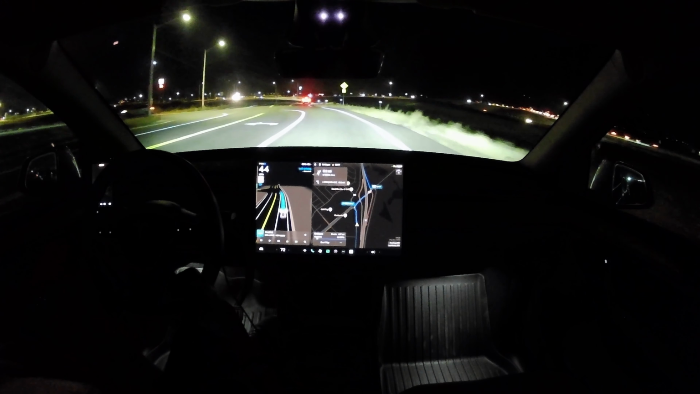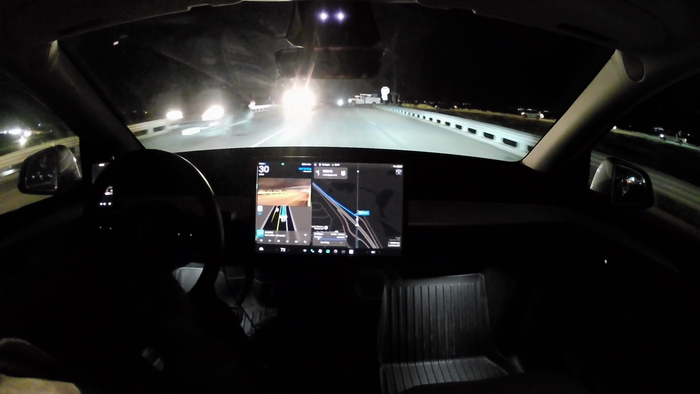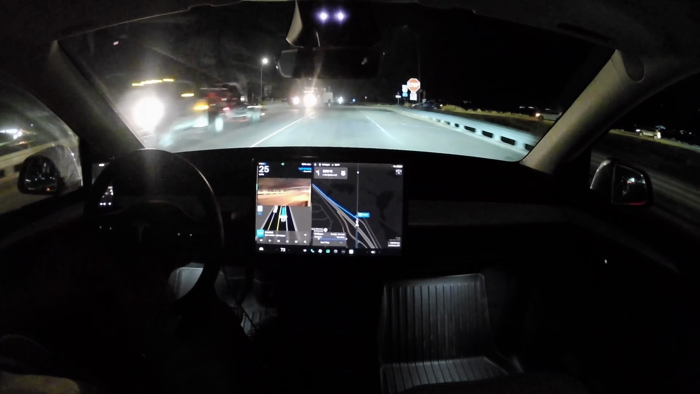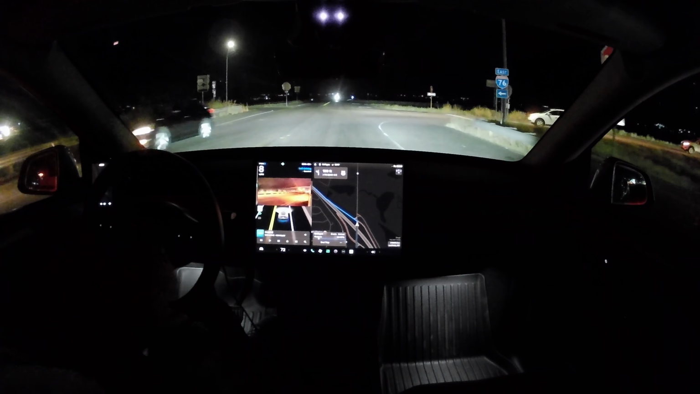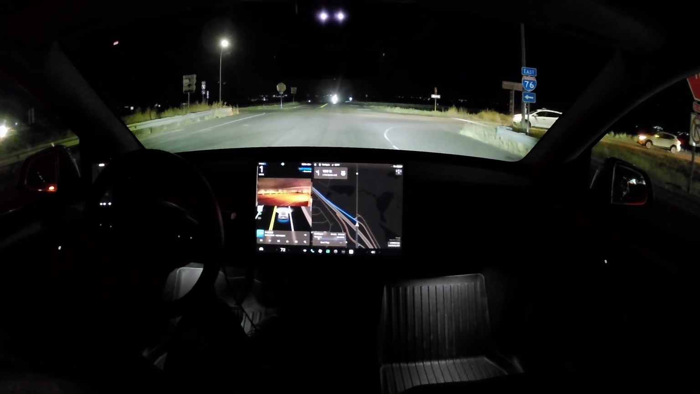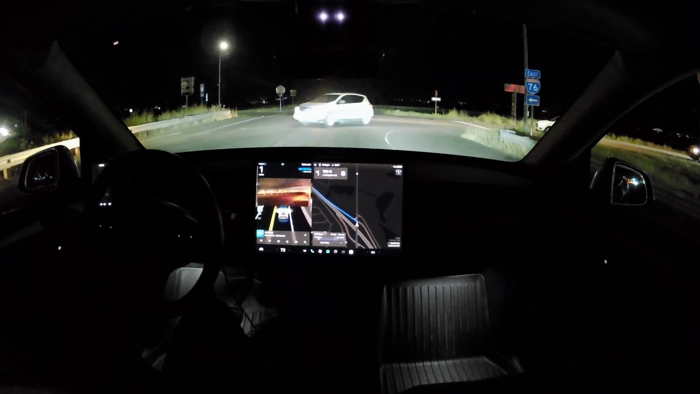And so that experience with hardware 3 helped me understand its capabilities and limitations. And with hardware 4, with version 14, I now have the latest software and the latest hardware that anybody has, so I can see how practical FSD is for everyday use by average people, even old people.